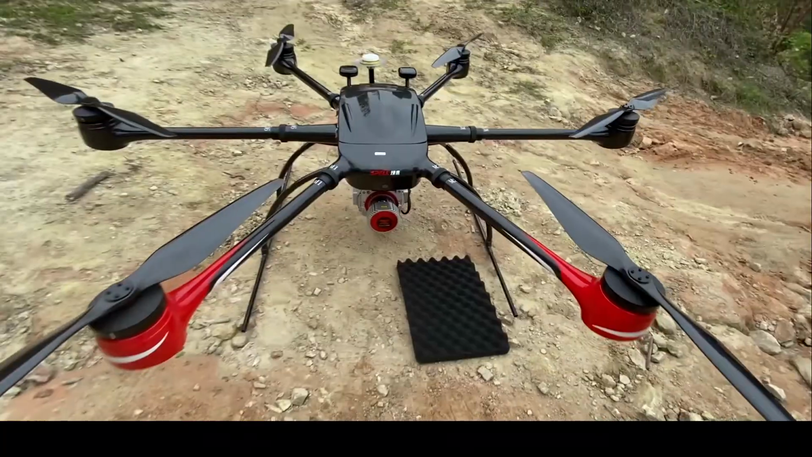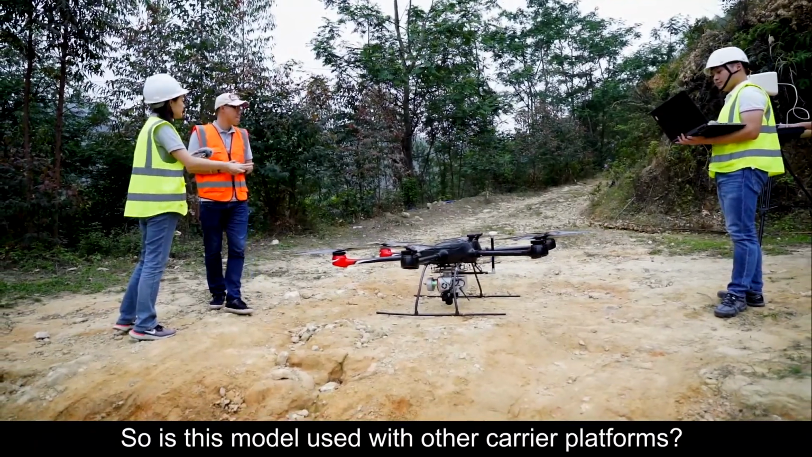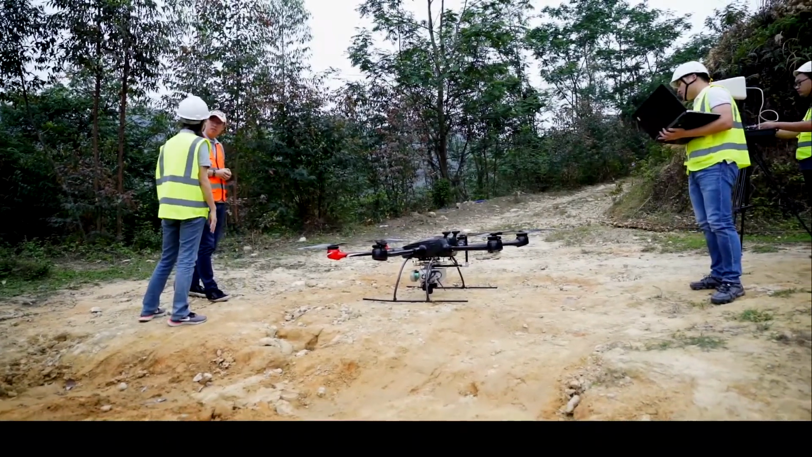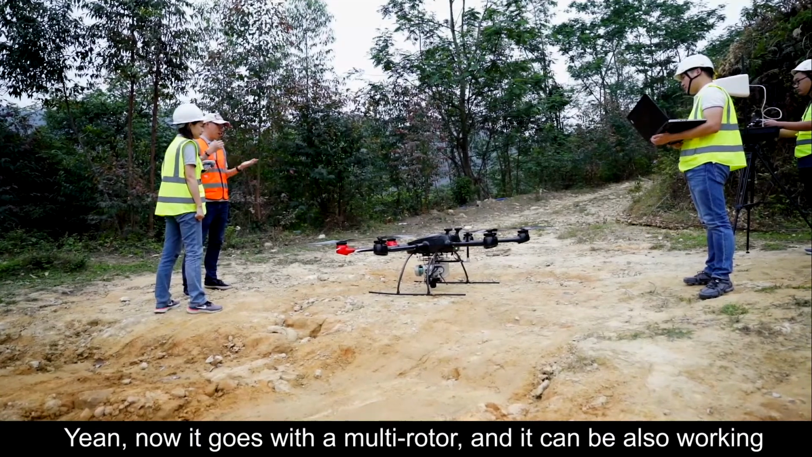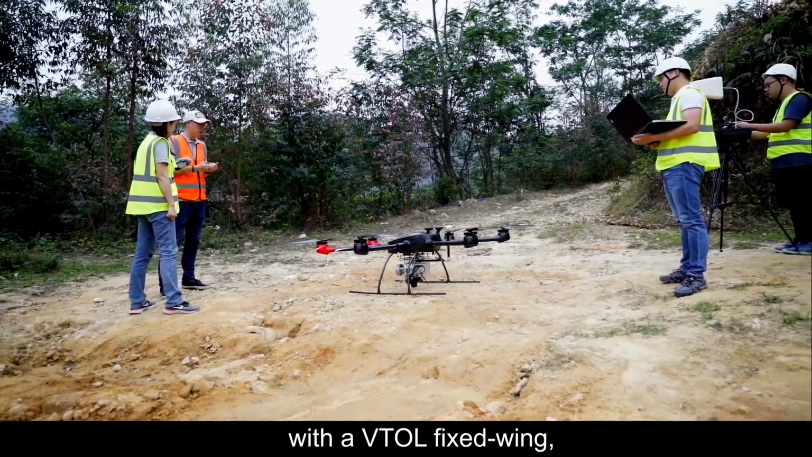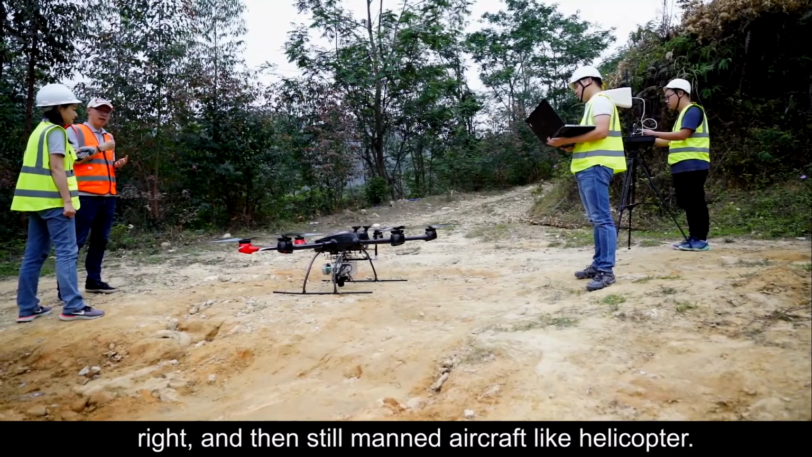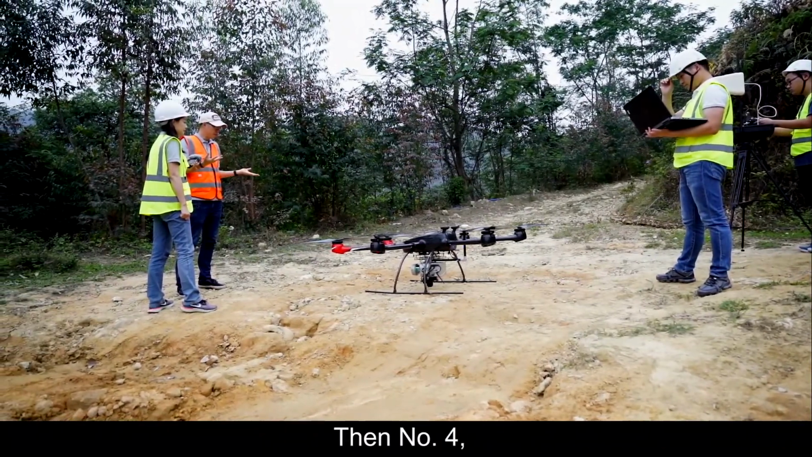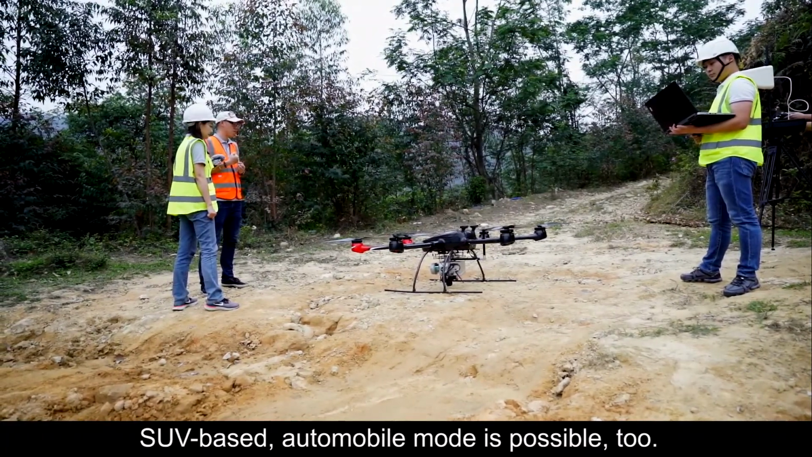So is this model carried with other carrier platforms? Now it goes with multi-rotor, and it can also work with VTOL fixed wing. And then still manned aircraft like helicopter. Then number 4, SUV-based automobile mode is possible too.